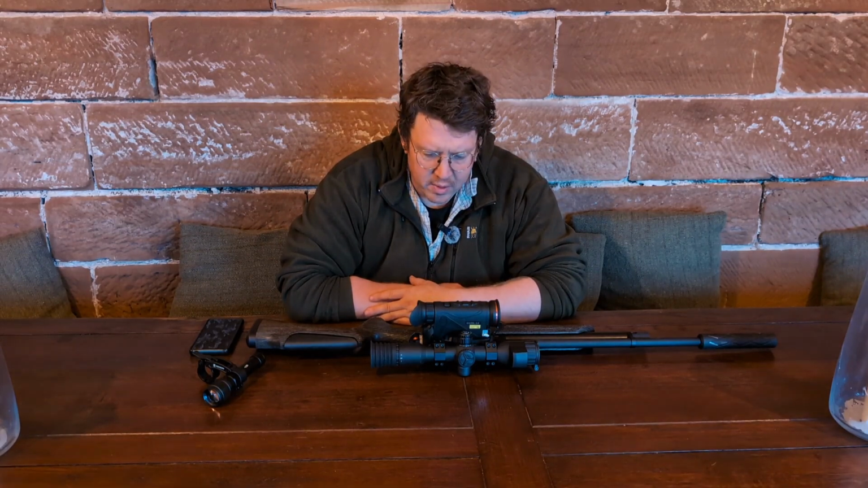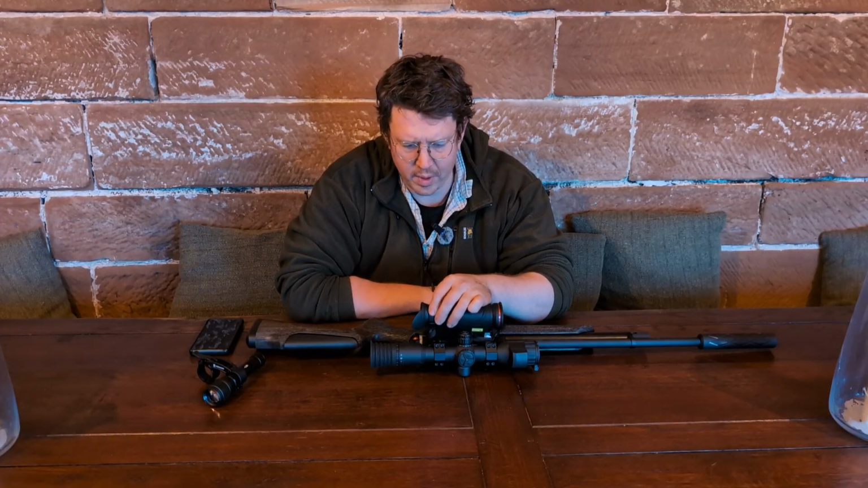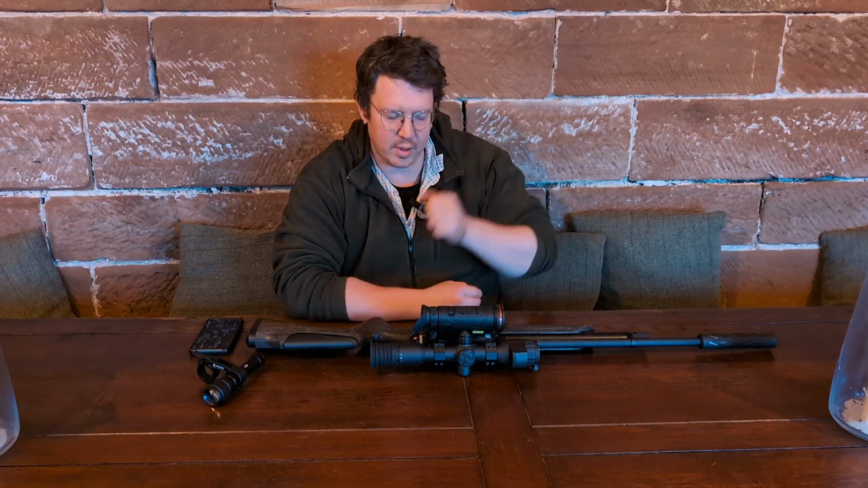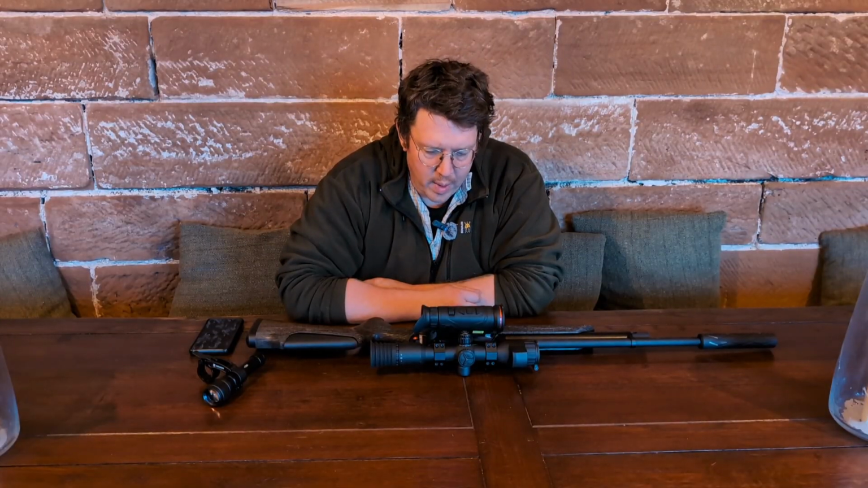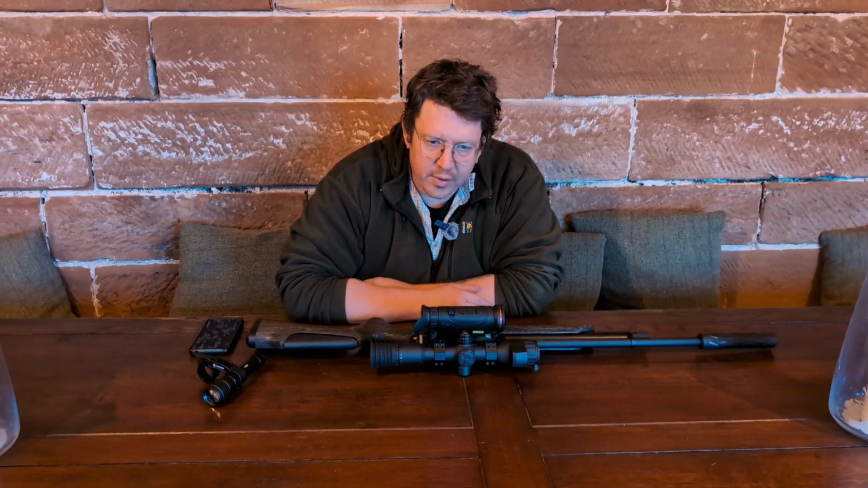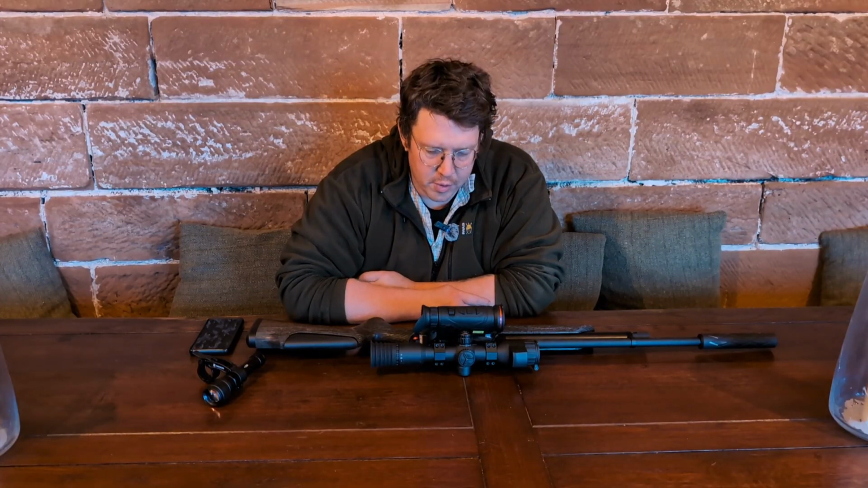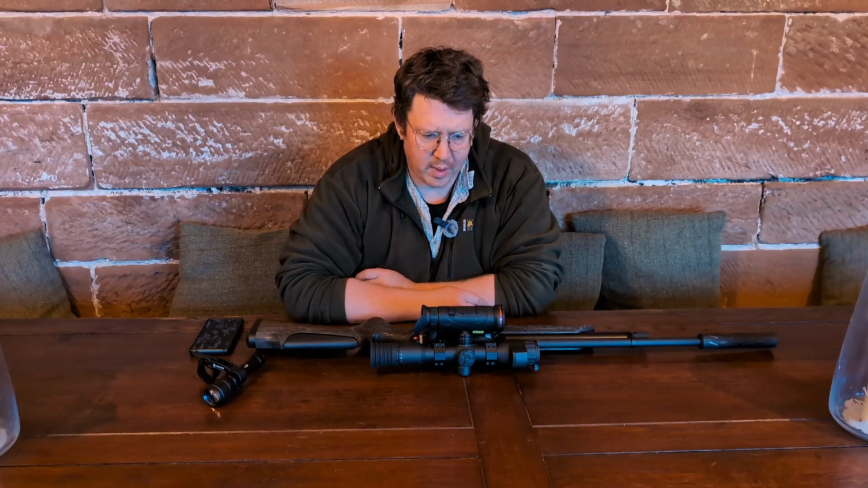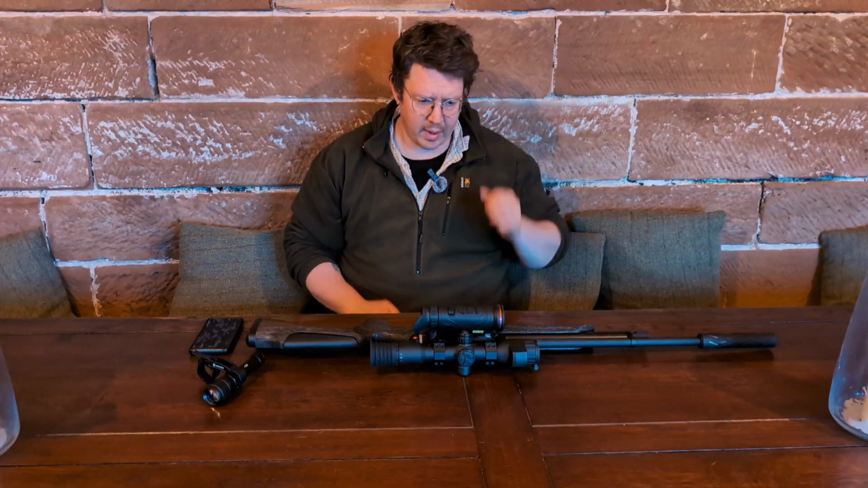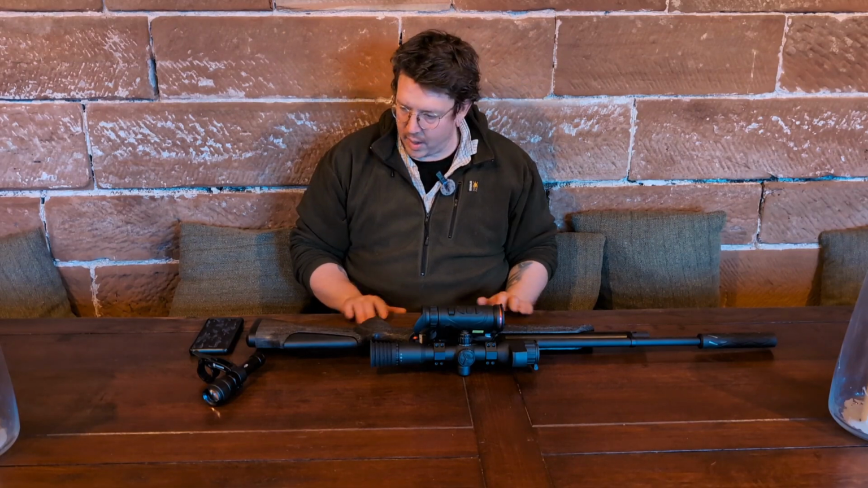It is a little bit susceptible with the neck strap to catching this wheel or the fine adjustment and occasionally getting knocked out of focus, but it's not getting knocked a long way out of focus, so it's not a major concern. The other settings on it I don't use. Occasionally I flick through Fusion, which is like Technicolor, give myself a headache and then go immediately back to black hot or white hot. So that is it.